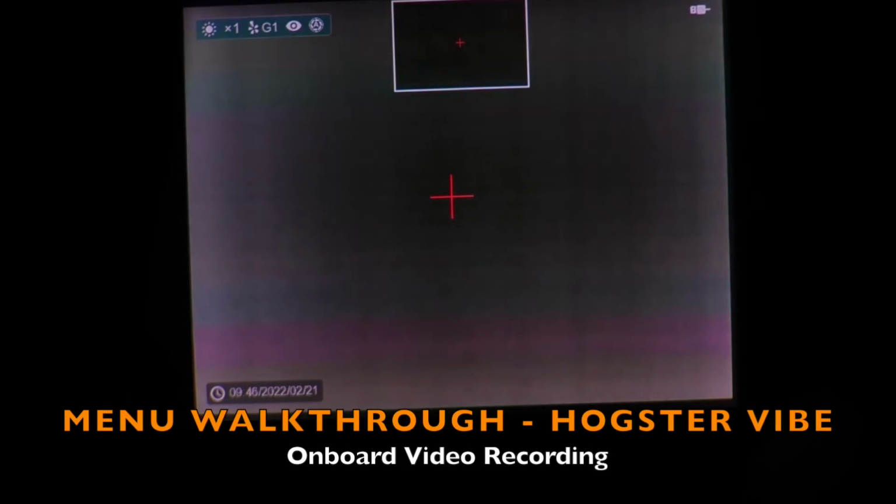The last feature we'll cover is onboard recording has been added to the Hogster VIBE. So pressing and holding the rear key on top for a couple of seconds will bring up a video record counter up there by the battery indicator. Video only, no audio, and that's a neat feature. It pretty much negates the need to have to deal with wires and an external DVR, and it's an enhancement over the original standard Hogster models. Alright, that's it.